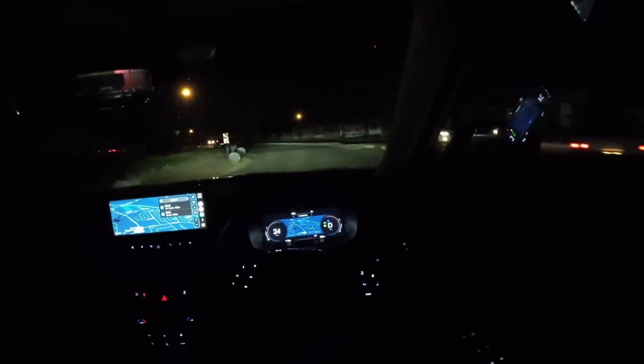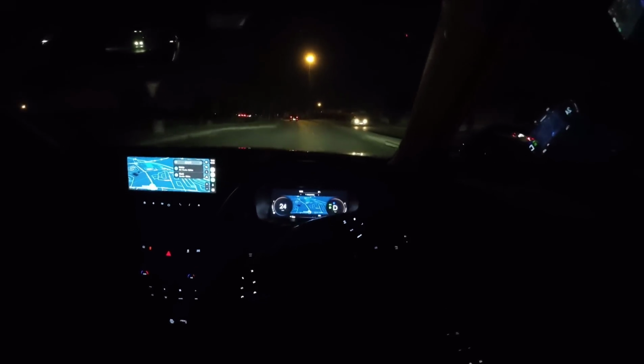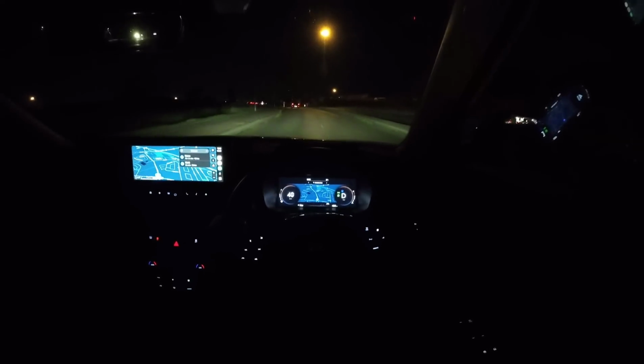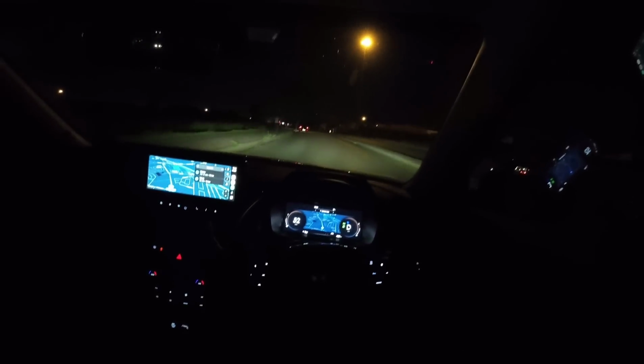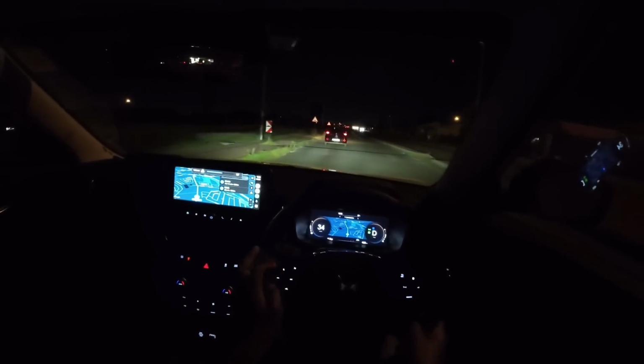And of course, remember one thing is that it does have that Harman Kardon sound system in here. It's not the most impressive sound system for me, but maybe we'll just play it and then you'll hear how it sounds. Let me just not say much before.